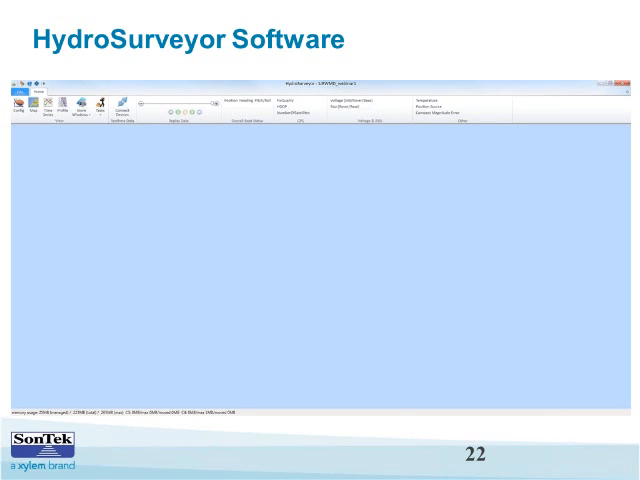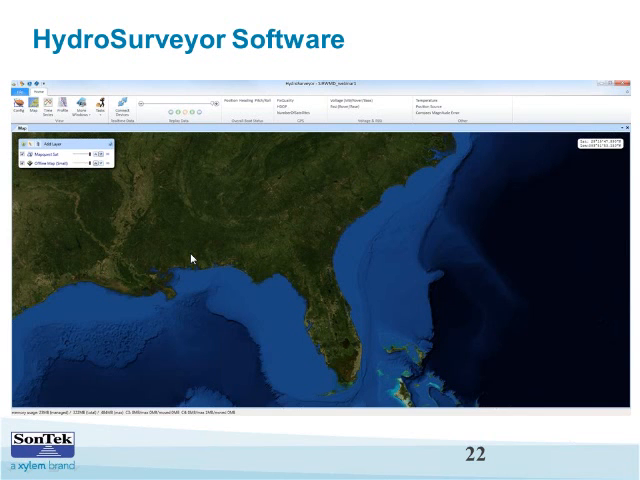Okay, so here I'm going to start from the beginning and show you a simplified version of how to set up the HydroSurveyor software, like I did with Mitch and his team. So here's the start. You get a blank screen, and you get to configure it how you'd like. So the first thing we did is add a map. So here's Florida, and then we're going to zoom in here to the area where Salt Springs is.